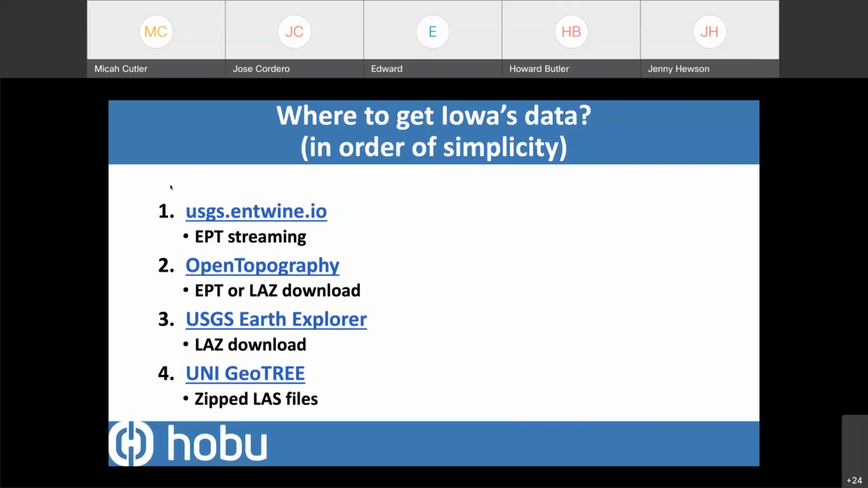USGS has something called Earth Explorer, which is kind of a bulk access. So if you're collecting data for some reason, you wanted to get a large area of LiDAR data, you might use Earth Explorer to go fetch a bunch of tiles. And same with GeoTree, you can get the data there as well. But then it's your responsibility to do the management of all of that data and deal with whatever the challenges of dealing with it. At least for Iowa's pre-3DEP data collection, it's about 1.7 terabytes of LAZ.